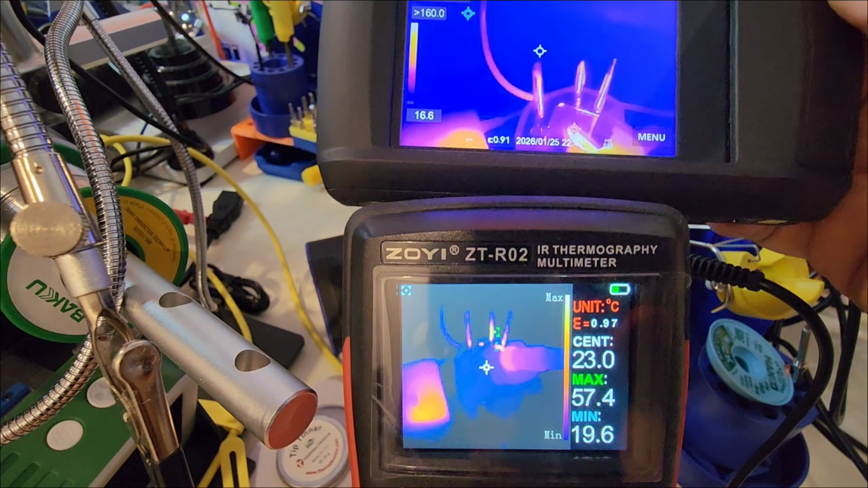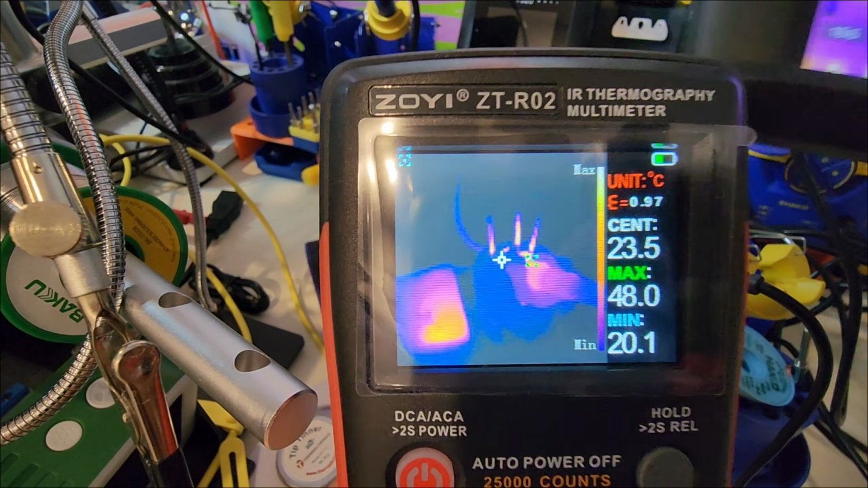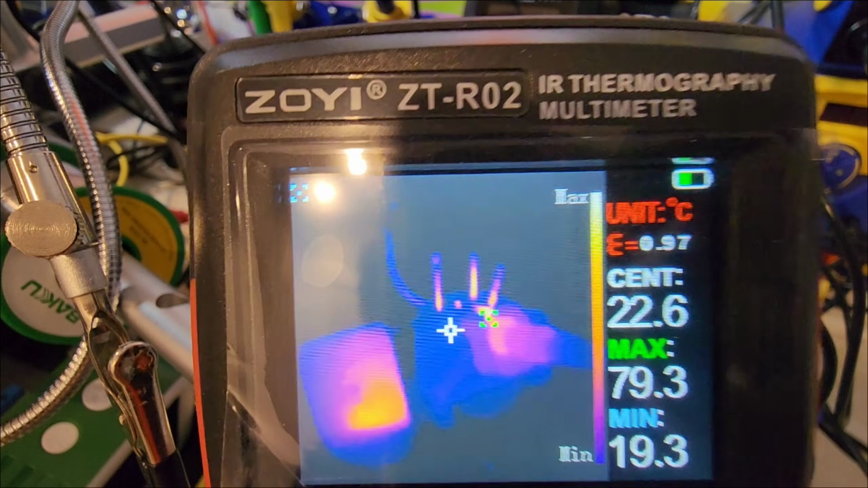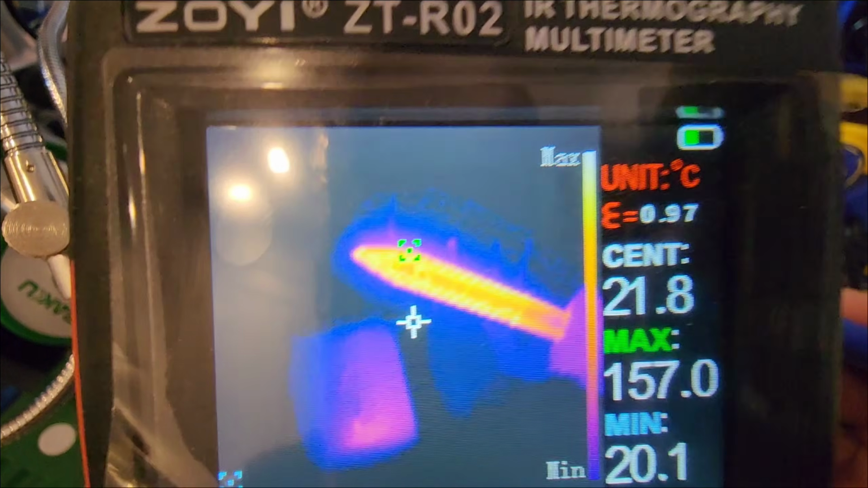Look at that soldering iron. You can tell that white heat coming clearly through. This is my favorite display setting for the thermal temperature on the ZOYI. Has a good overall contrast. Just works for me. Look at that soldering iron tip glowing.